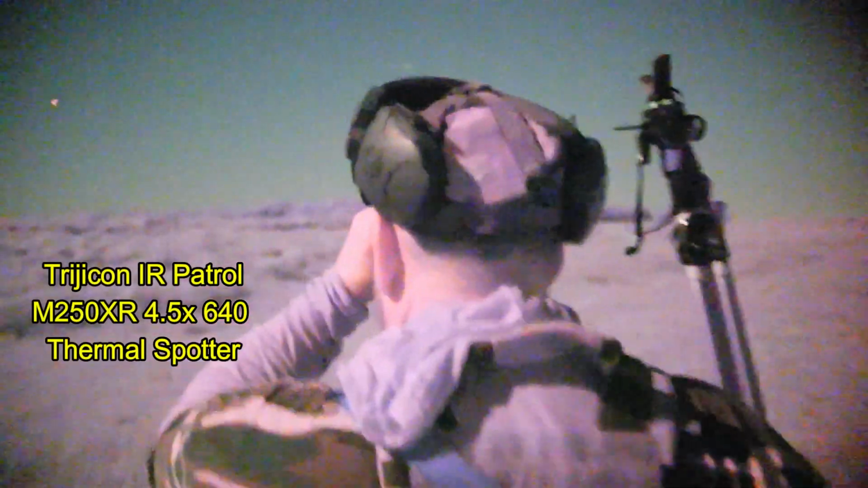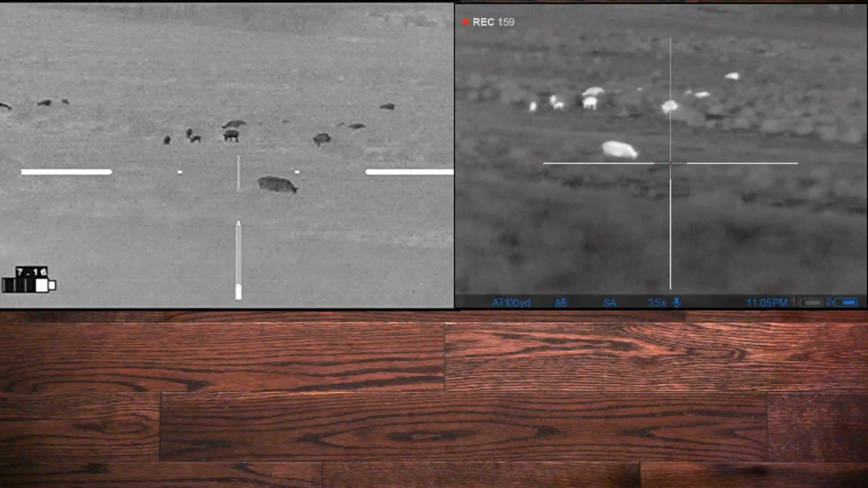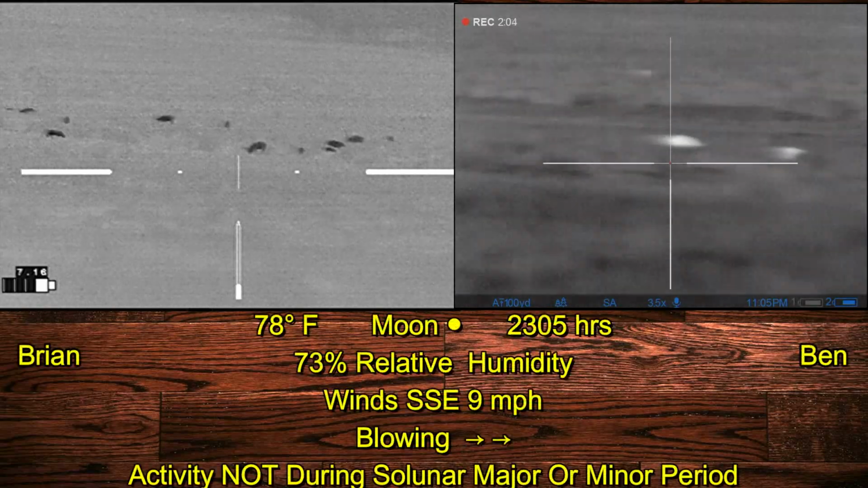And I'm stopping and scanning here with my Churchicon Ire Patrol. We're in a low area, and I'm pointing out that the hogs are probably just over this very next rise. So we're getting our shooting sticks out, and we're going to make an ascent on this rise. And as we come over the top, there are all the hogs.